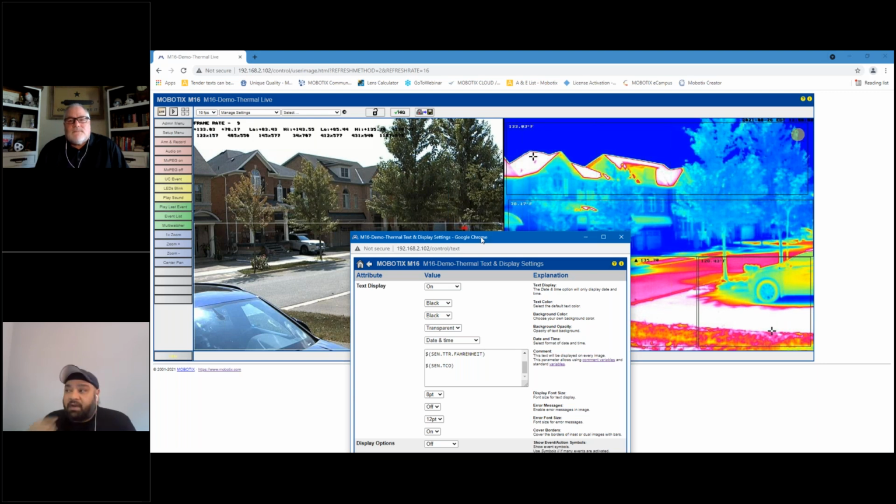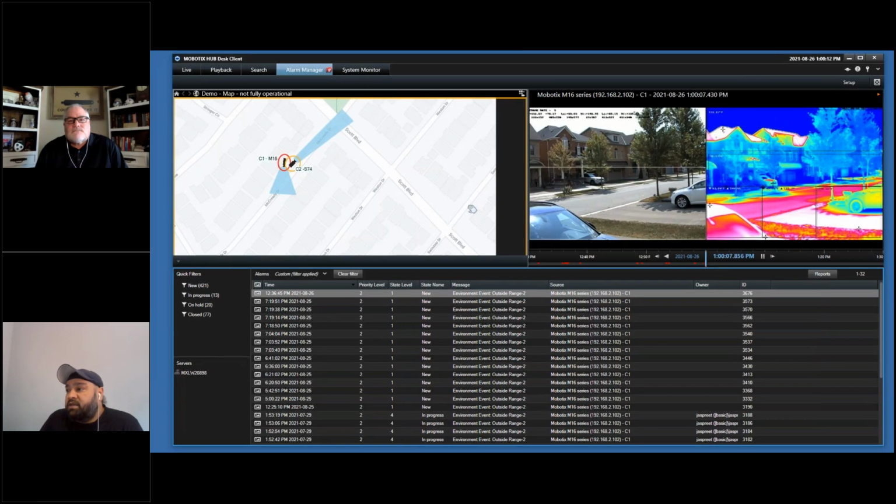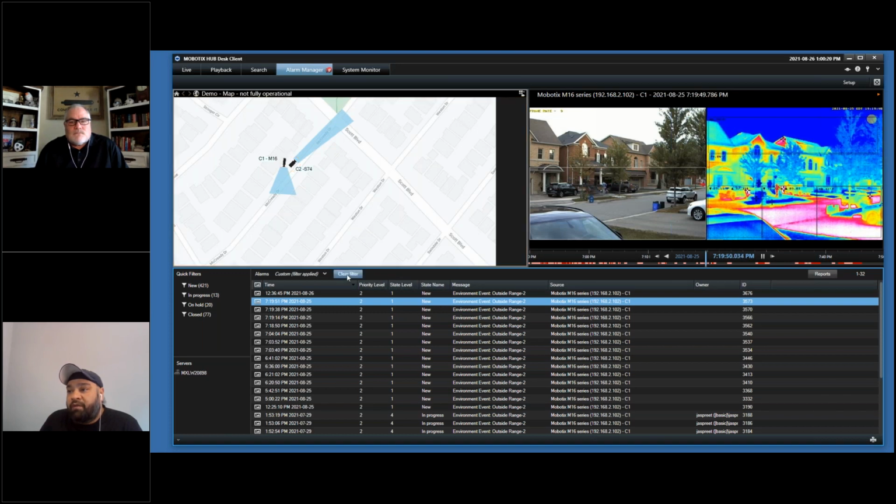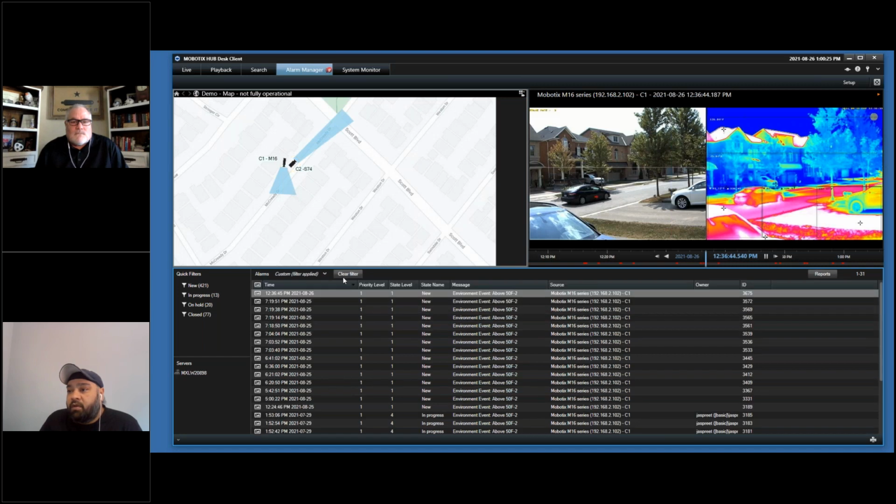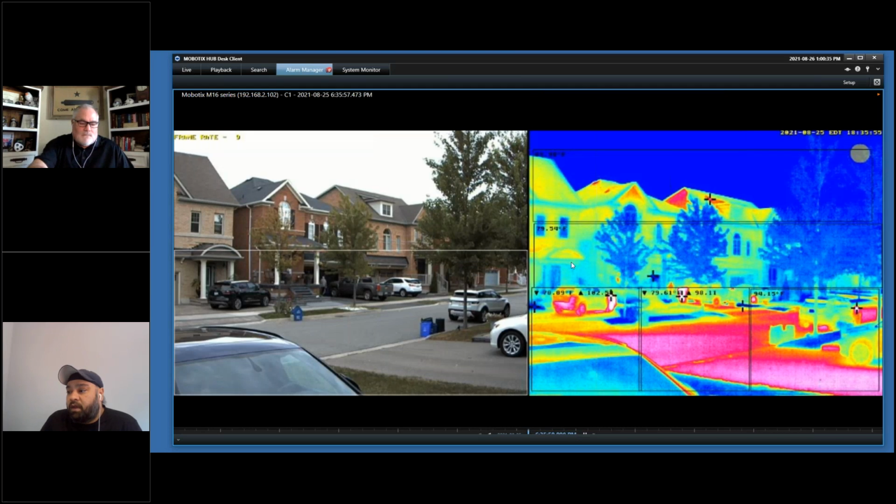From an alerting perspective, I want to show you guys our newest platform, which is the MOBOTIX Hub. Over here, we have set up different types of alerts to come in. If the alert is for outside of a range, or above a certain temperature, it directly comes into the hub. And from here, within our alarm manager, you can pull up the event or the alarm, and you can review directly what's going on for this event.